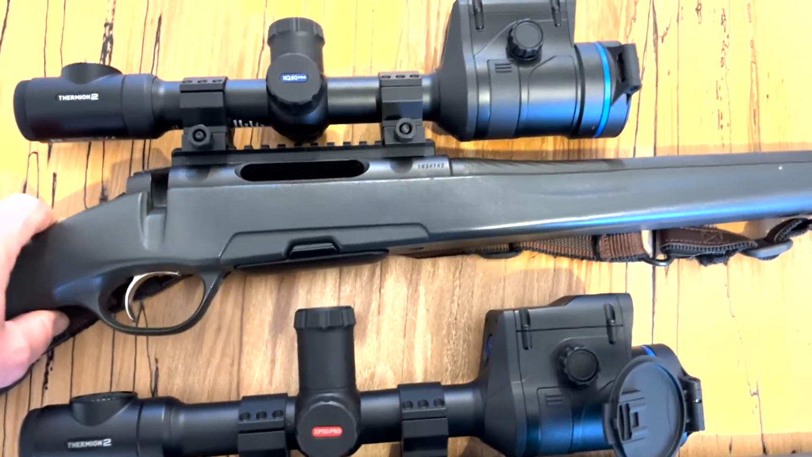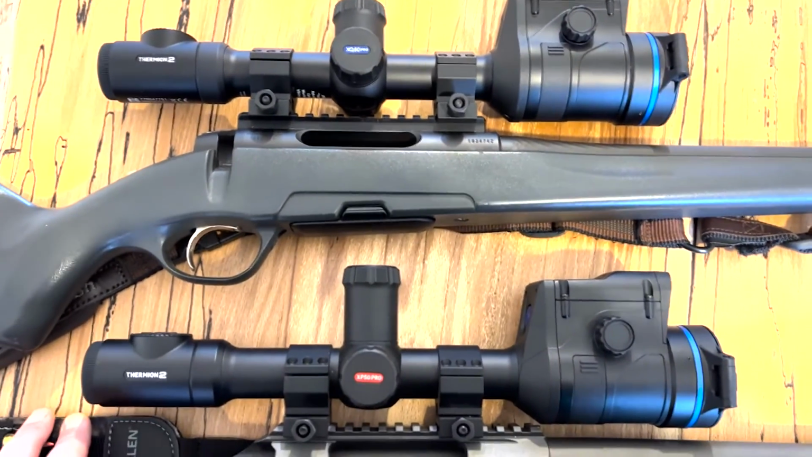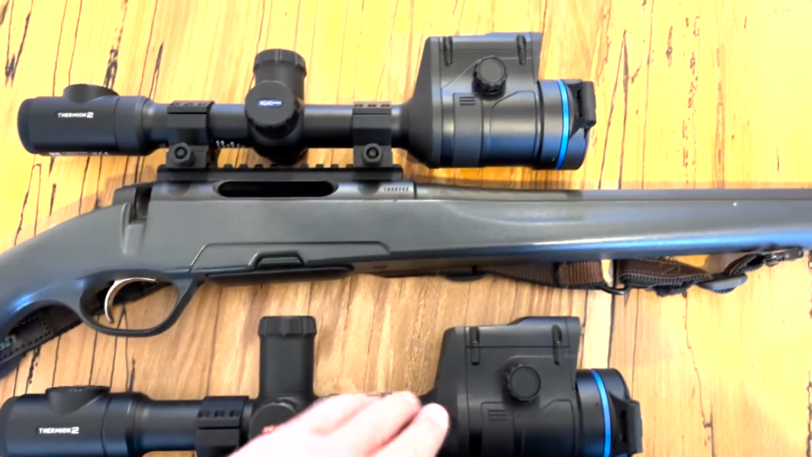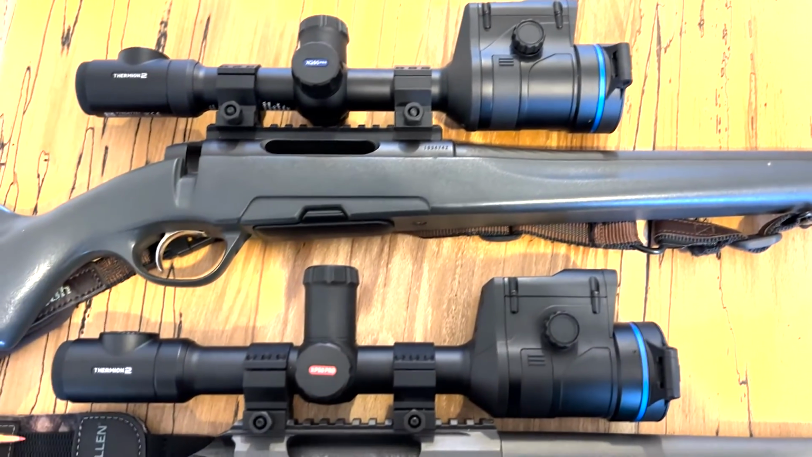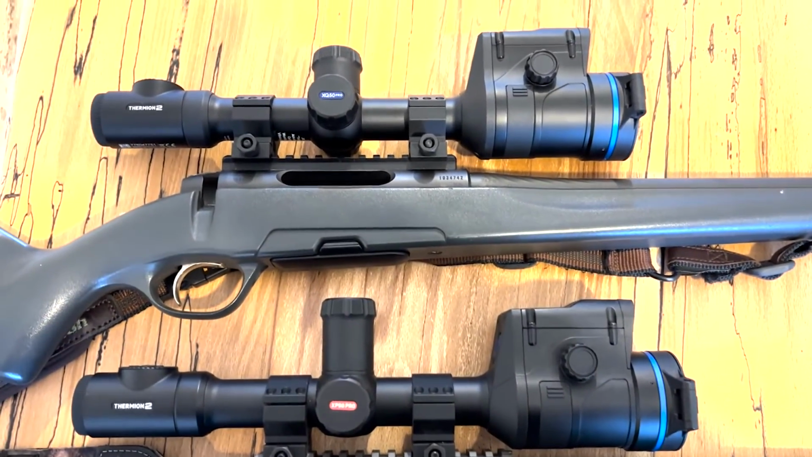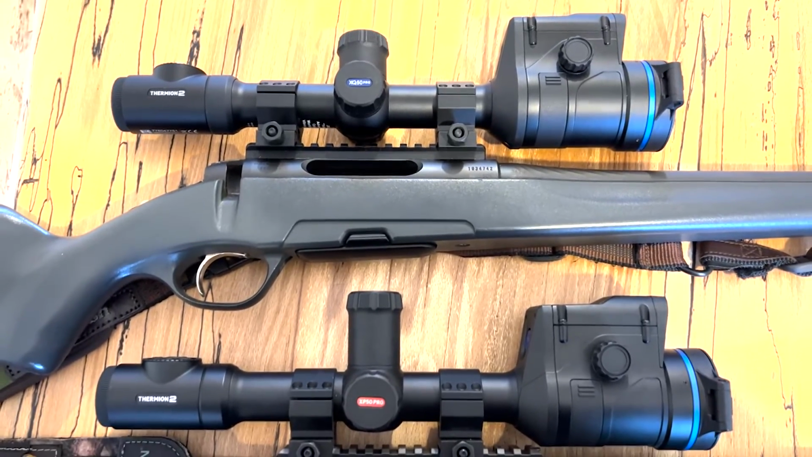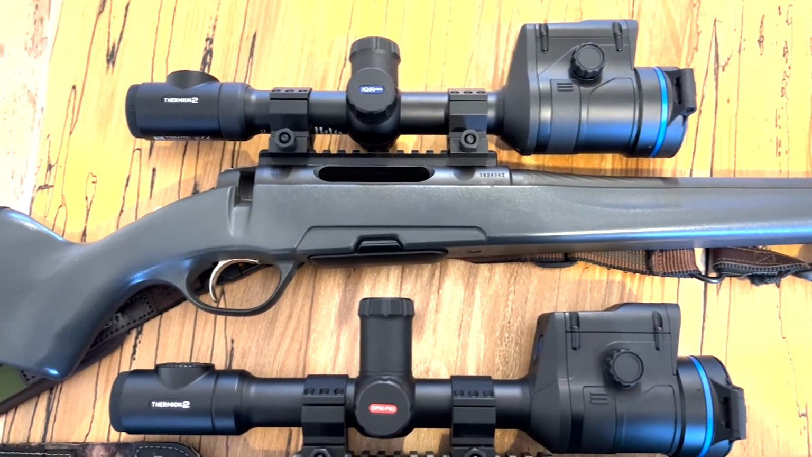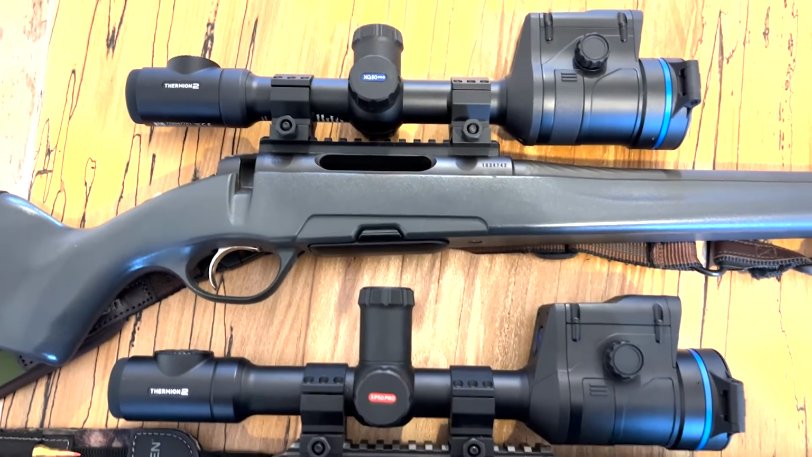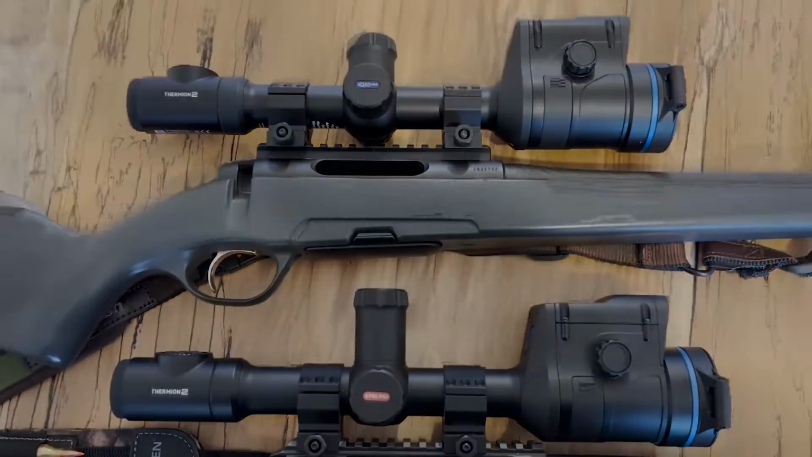You know, aesthetically, yeah, they're a nice design, like a lot of the scopes nowadays on 30mm tubes, as I've said. Obviously, the block of the LRF function at the top adds a little bit of weight, not a great deal. But the fact that you've got a thermal scope in a 30mm tube that looks pretty much like a day scope, and the weight is very comparable, is a real achievement. Okay, let's look at the tech specs.